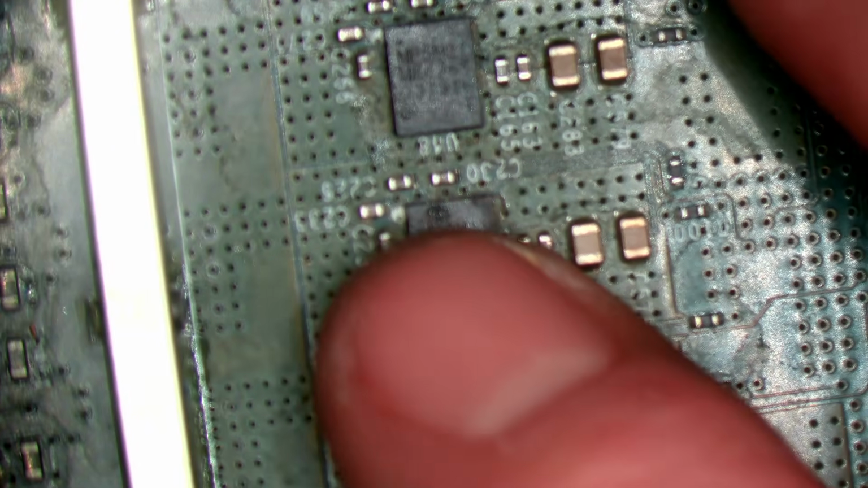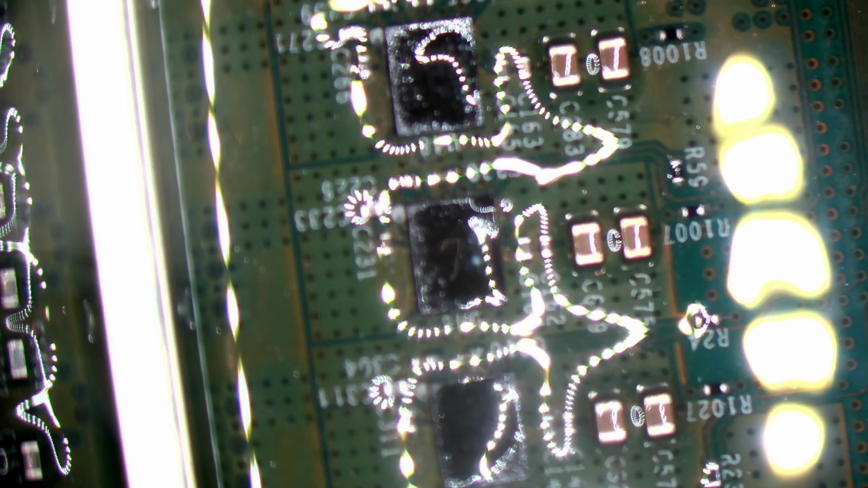So what we can do, just to confirm that, is pour a bit of IPA over there. You've got to be careful, especially if you're using high voltage here, because if this sparks while you've got IPA on it, it's going to catch fire. So it's apparently this one. And it's really not even getting that hot, is it?